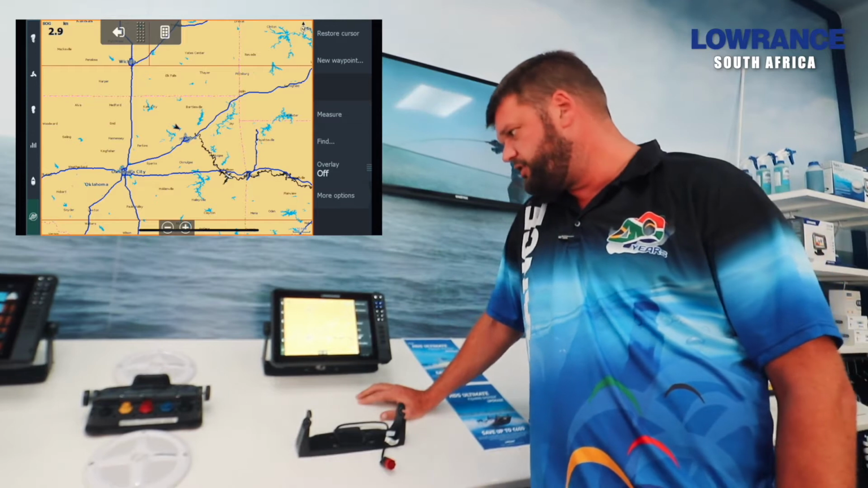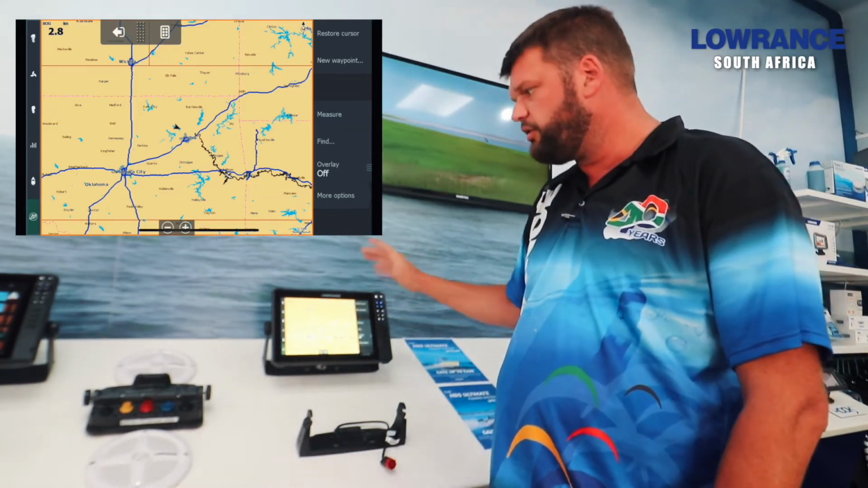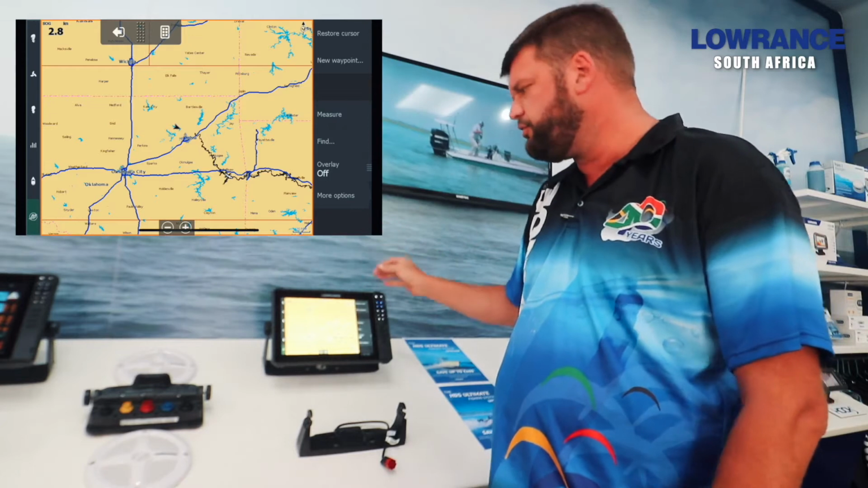So now you've done all your research, you've purchased the unit and now you've put it on the boat. So what's next? I'm just going to go through a couple of settings on the unit, what to look for, which settings to change, why we're changing it, what it will do to the unit after we've changed it and how it will benefit you.